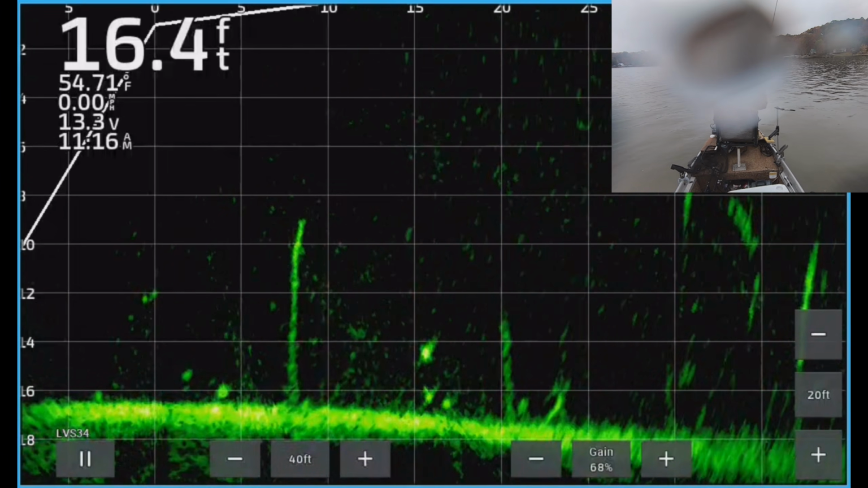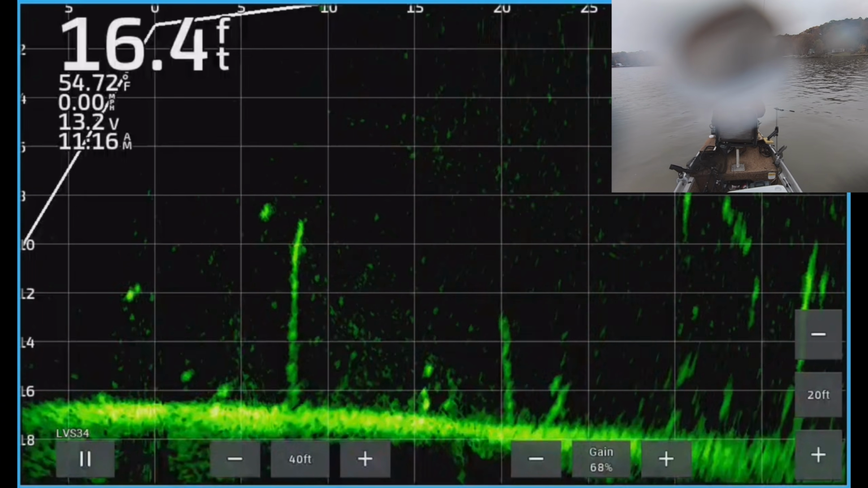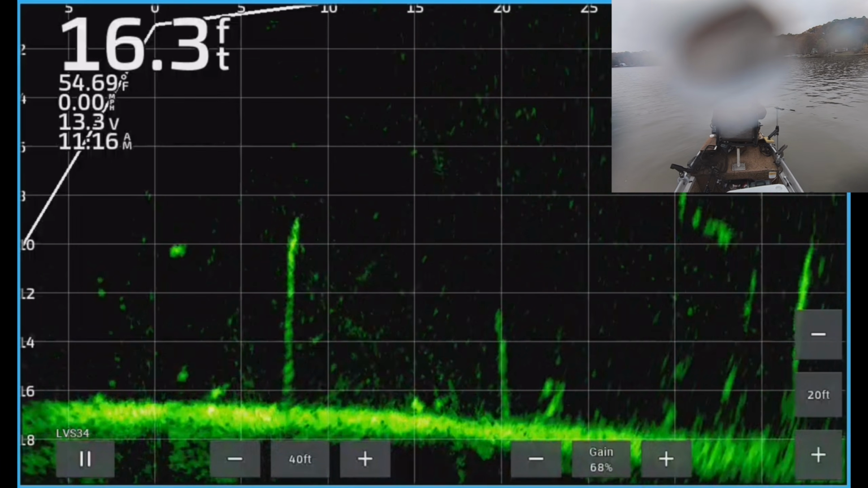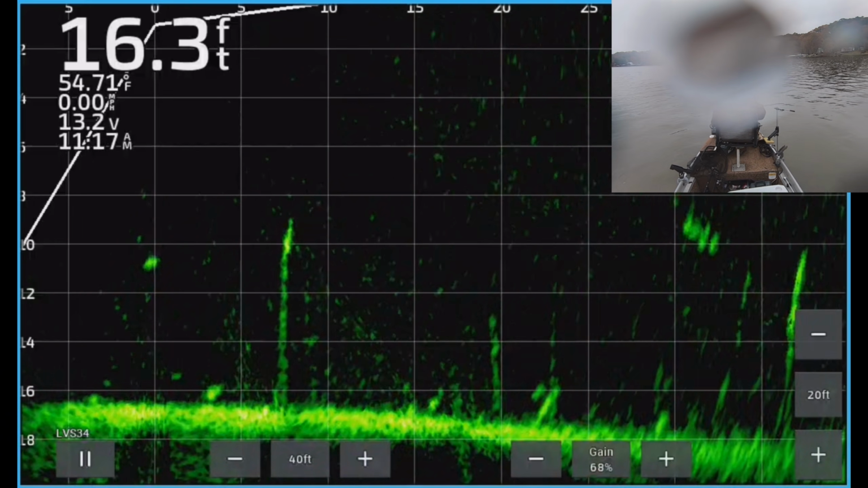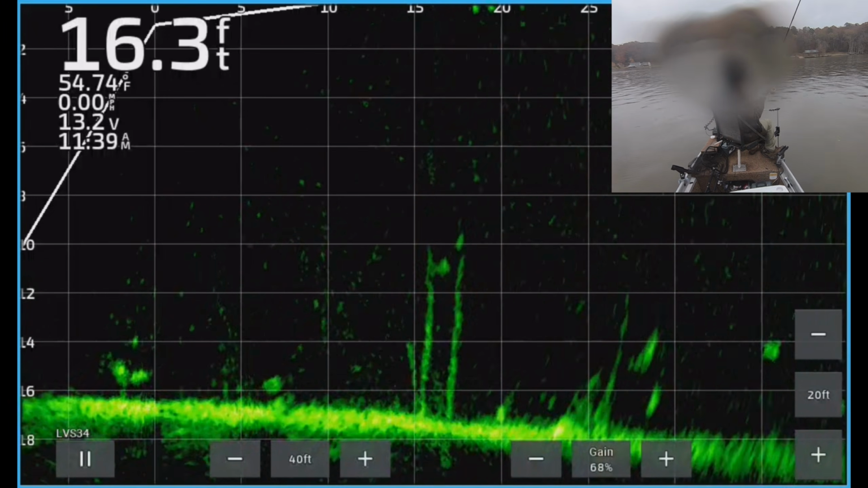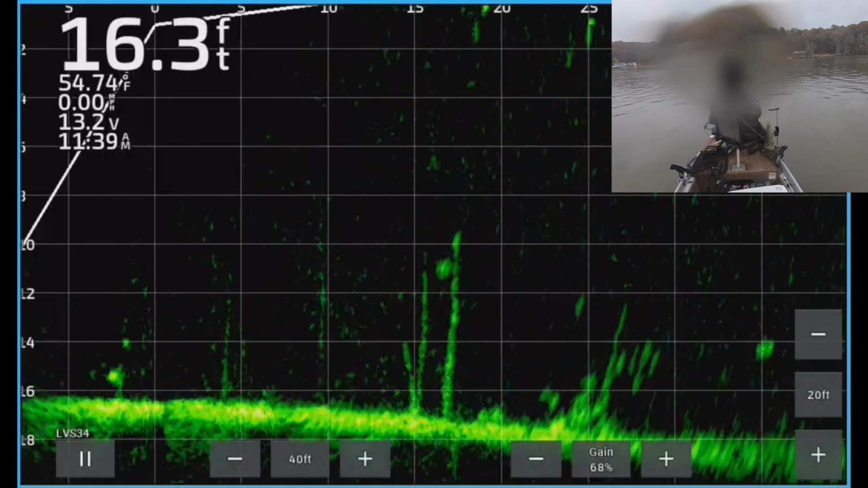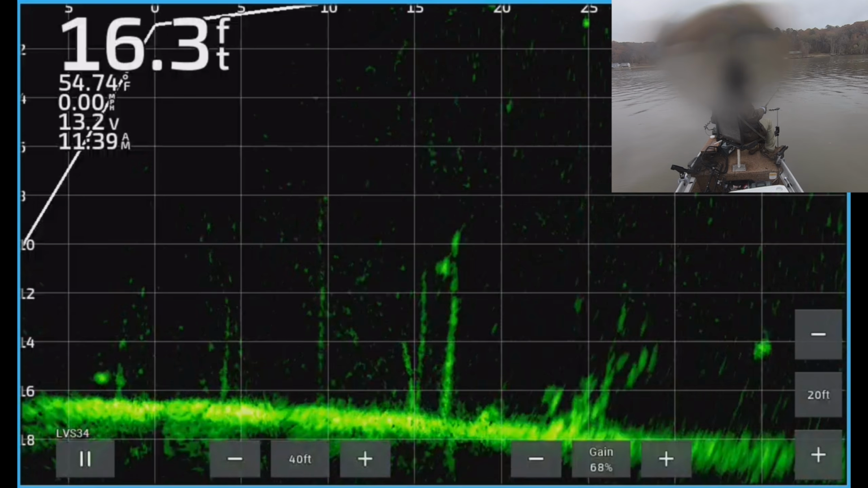Oh, there's one. Got him. Nope, we lost him. You saw that? He got off the hook. That's him right around that. He's 12 feet deep, like right under the boat. Oh, man. Yeah, we lost that one. He came off kind of close to the boat.